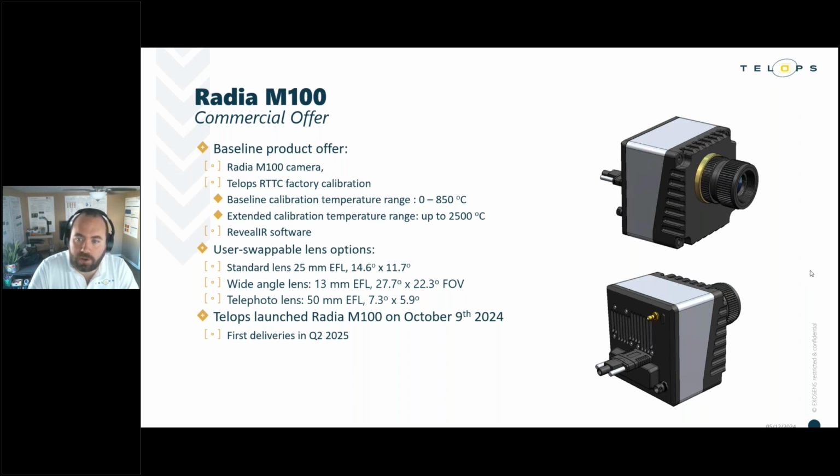The lens offering again includes short, medium, long range options, just like for the V60, but with the M100, we are fully user swappable. This means that the user is able to calibrate one or two or all of the compatible lenses and switch between them at will with a simple calibration file change.